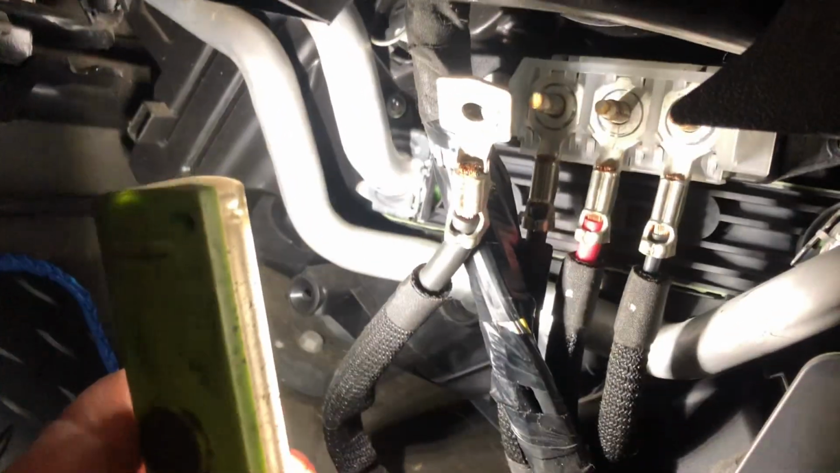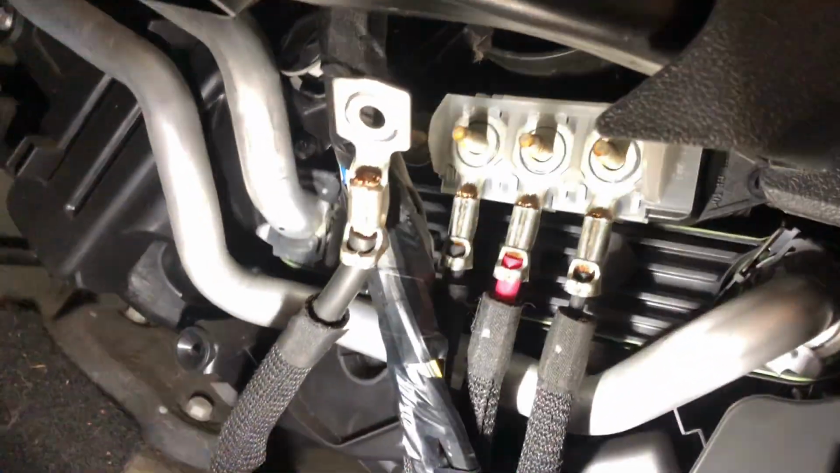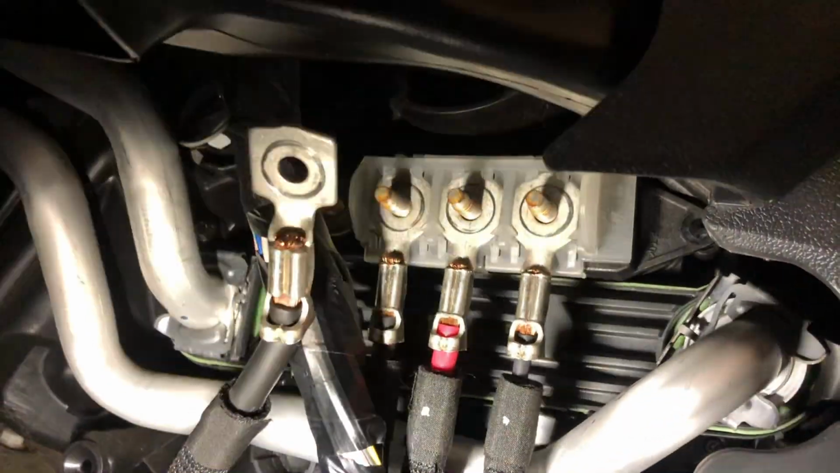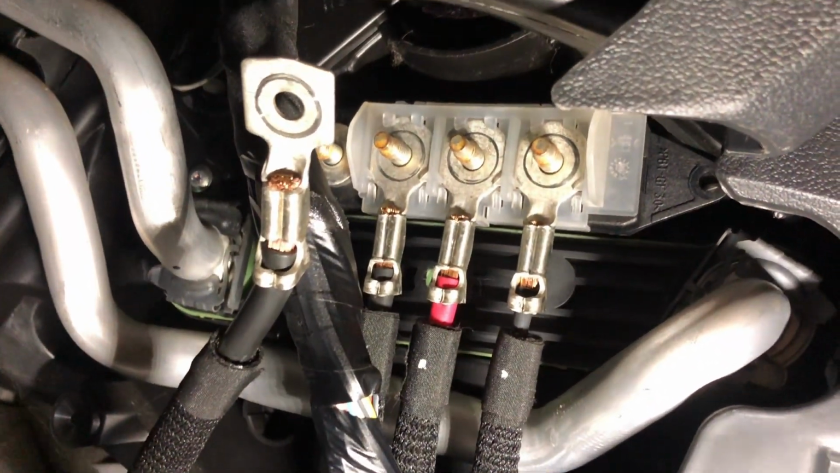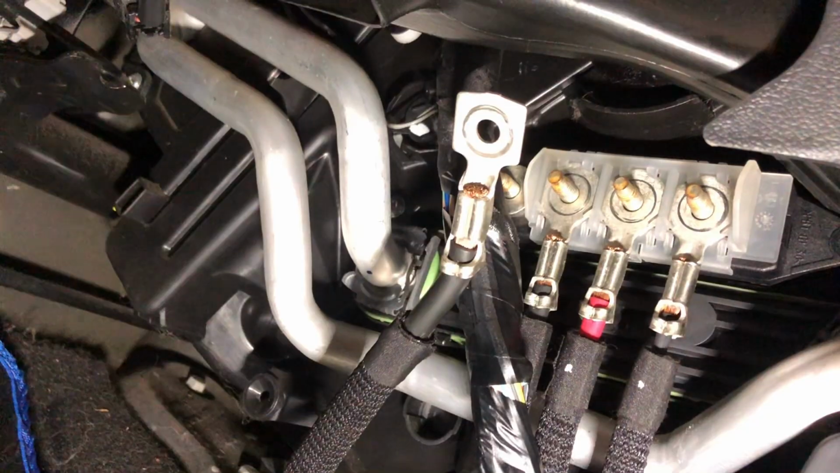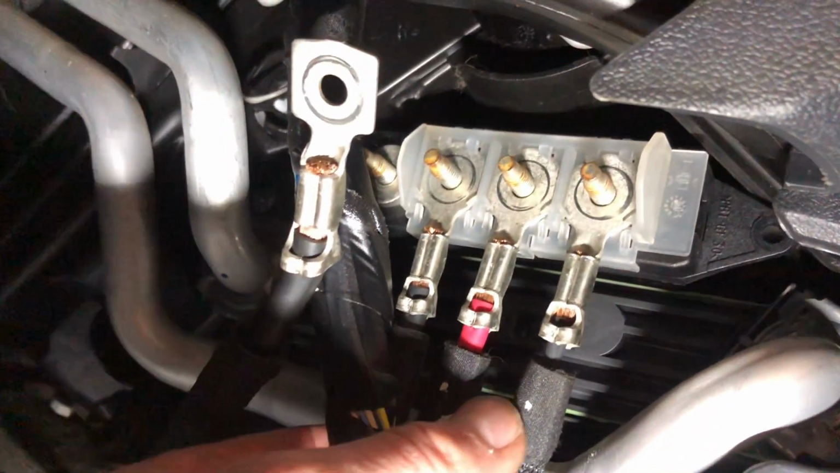So I've disconnected the 2 screws that hold this unit in. It's not the resistor that you may be familiar with. Now, I don't know much about Renaults. I don't get to work on Renaults very often, thankfully. This unit is some type of preheater, a heater matrix preheater, heat exchanger, not sure what you call it. I'm sure you can leave me some comments down below and educate me a bit more.